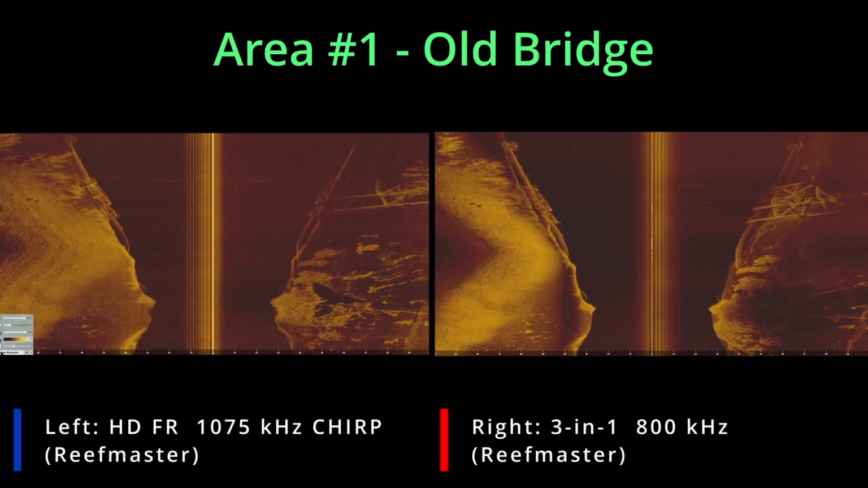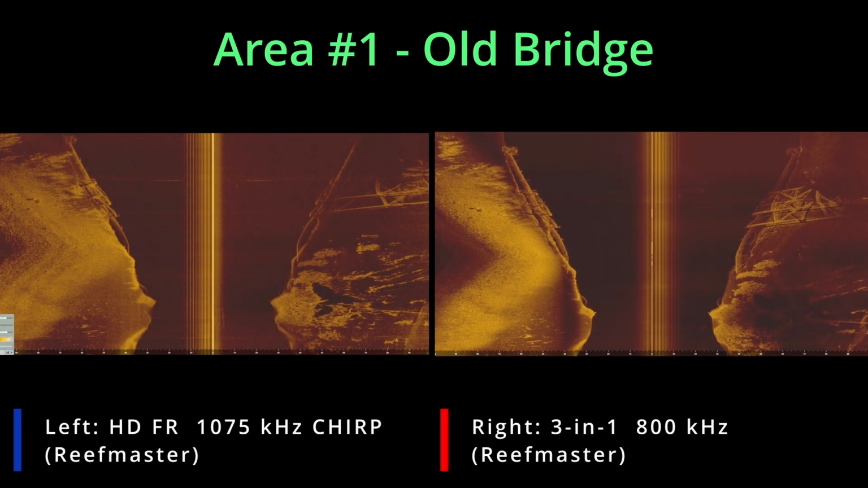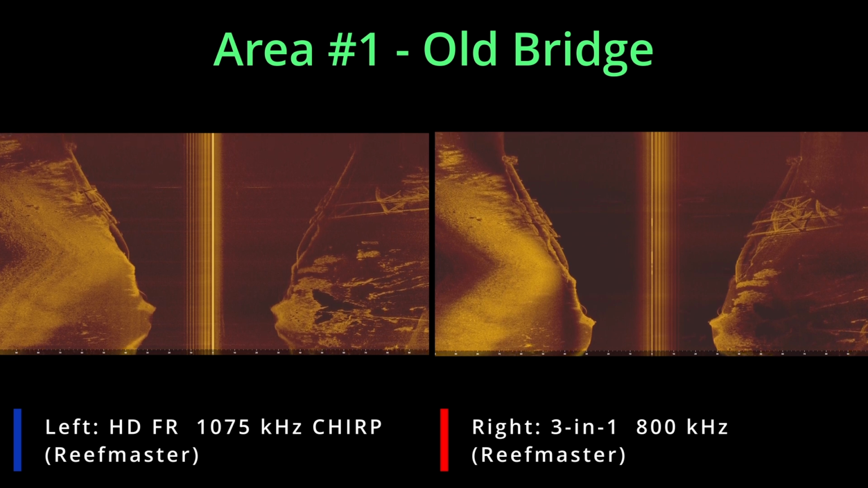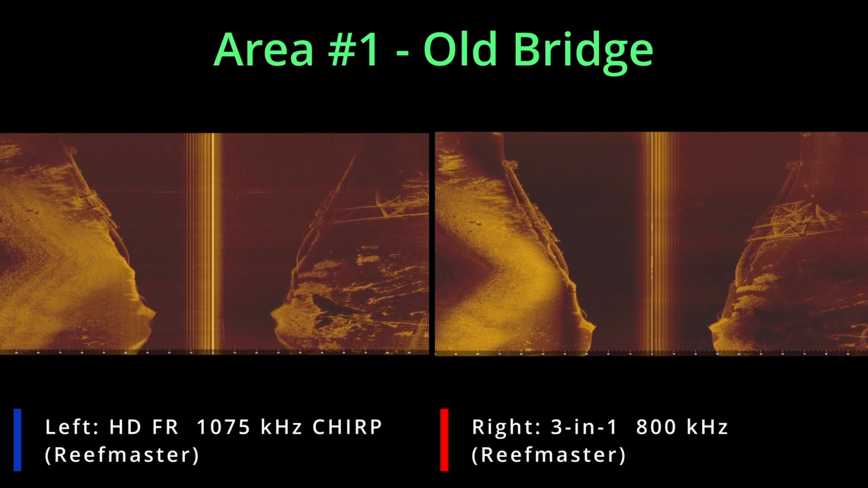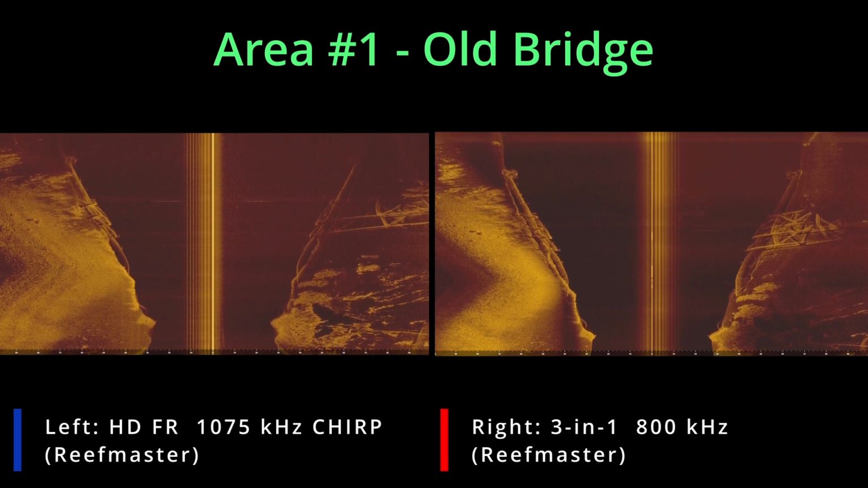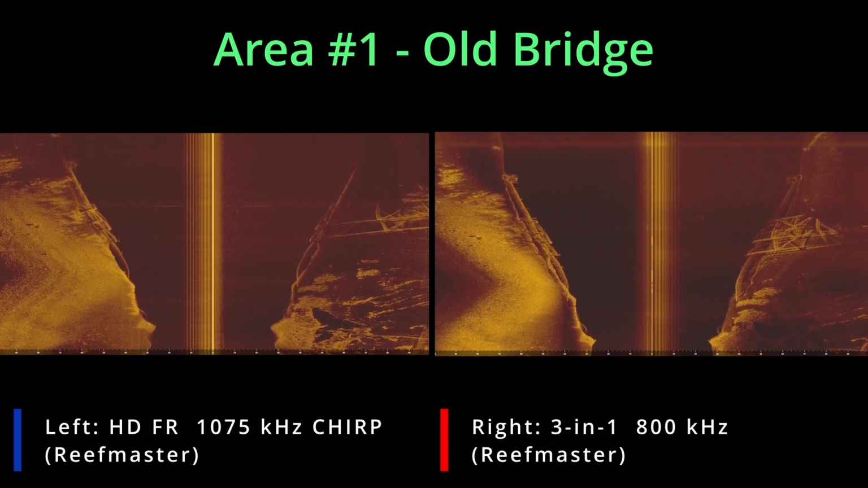So now I've switched over to Reefmaster. And now we've got rid of the glare, so you don't have to look at me being in the ghosting shadow there. I've turned Fish Reveal off on the left unit, which is this unit here. So Fish Reveal is turned off.